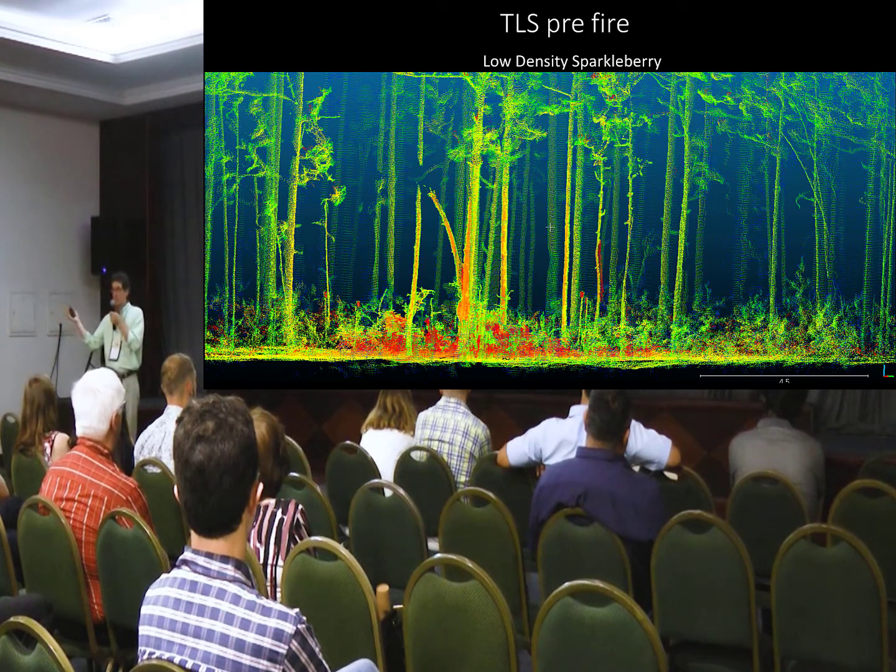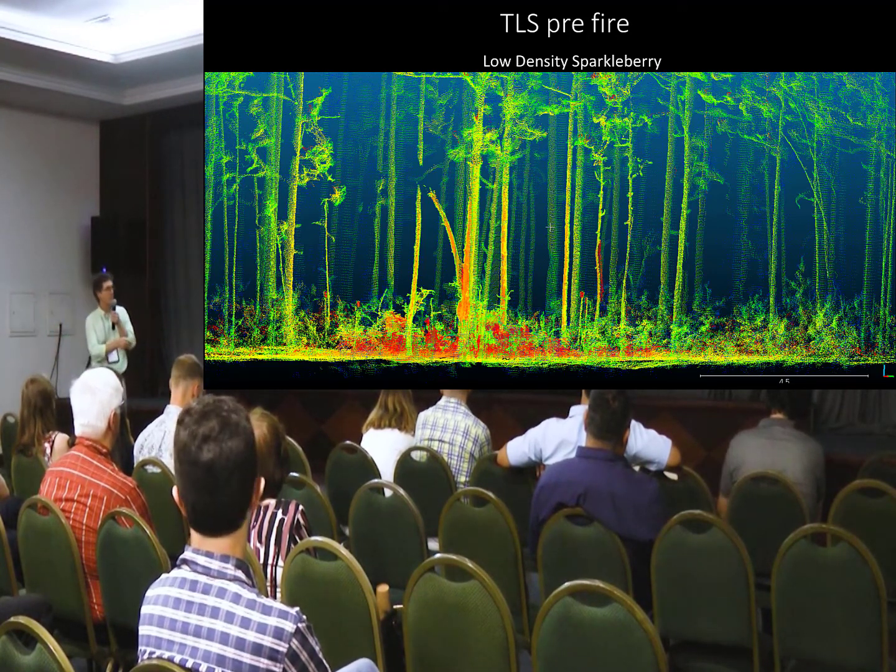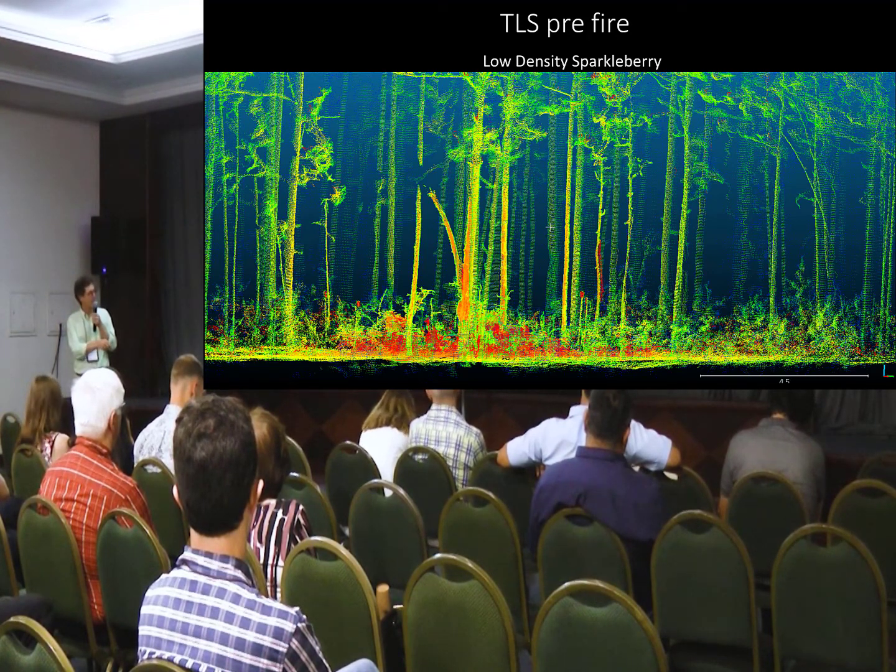So these are not forest fires, okay? These are low intensity fires. The trees are not harmed. There's no flames going into the overstory. It's all confined to the understory.